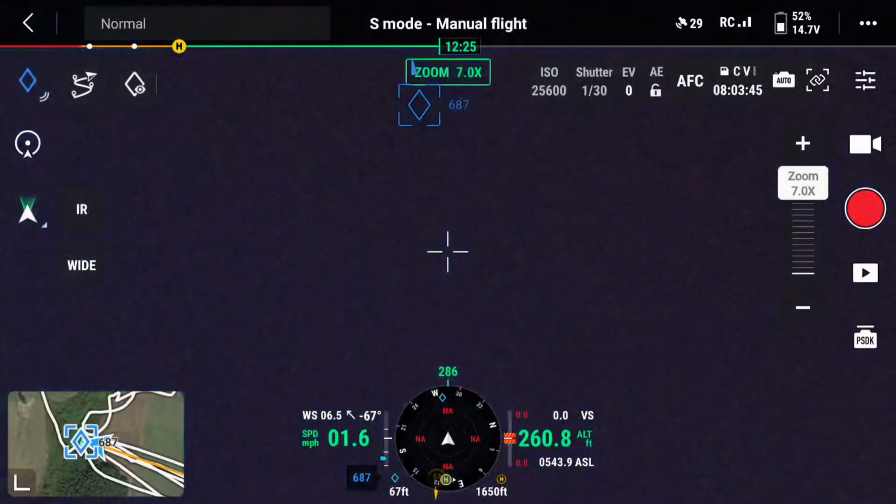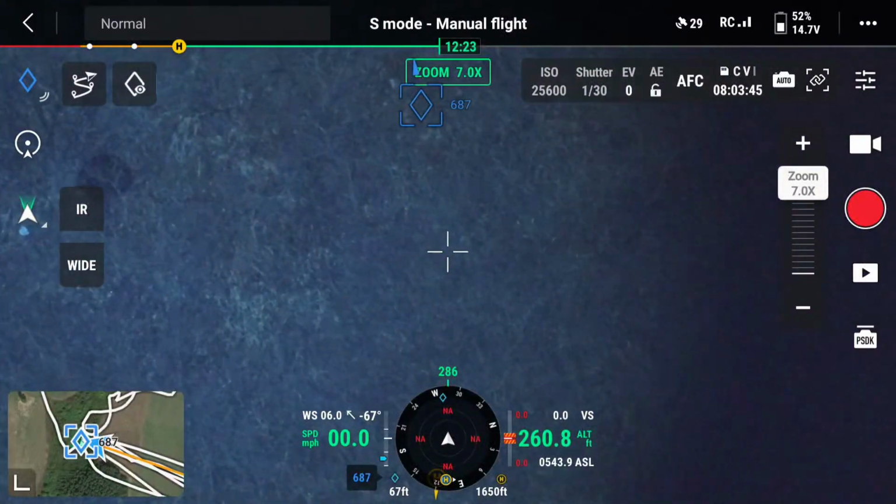Can you see the drone and the light? Yeah. So I'm directly above him.